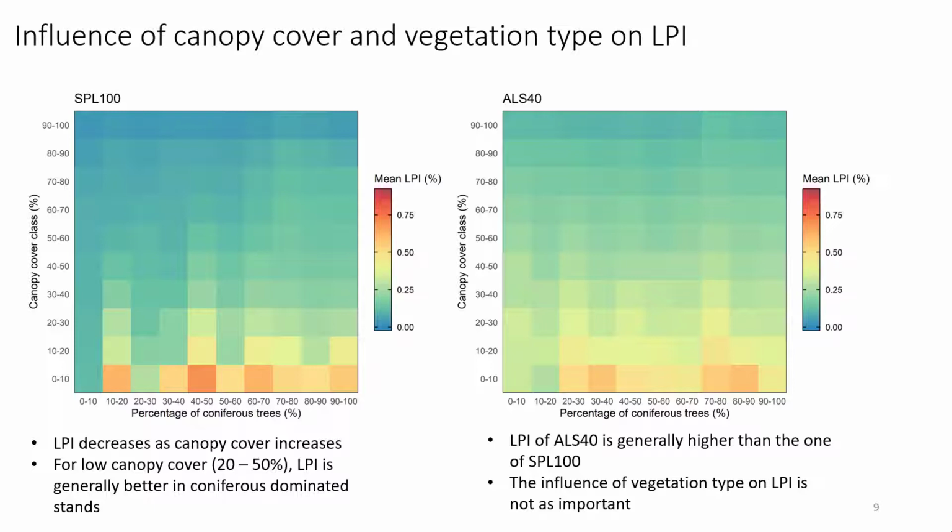The difference is a bit less significant in very dense stands. The relationship between the vegetation type and LPI is not as significant with the ALS40. And we can see again, if we compare the colors here, that on average, the ALS40 has a higher laser penetration index than the SPL.